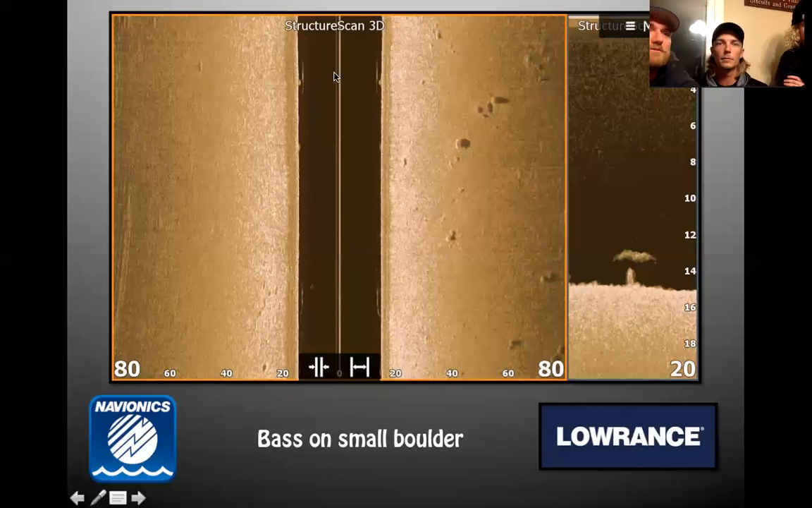Bree, can they see the mouse? Right? Am I moving? Perfect. And then here again on down scan.